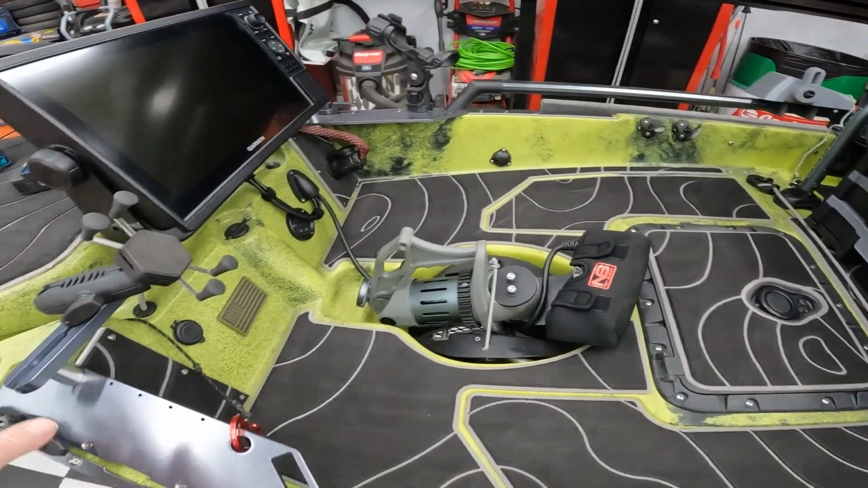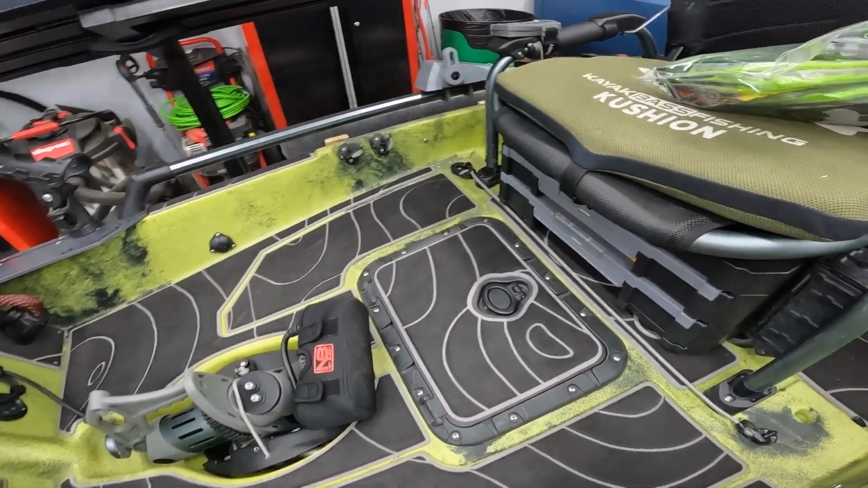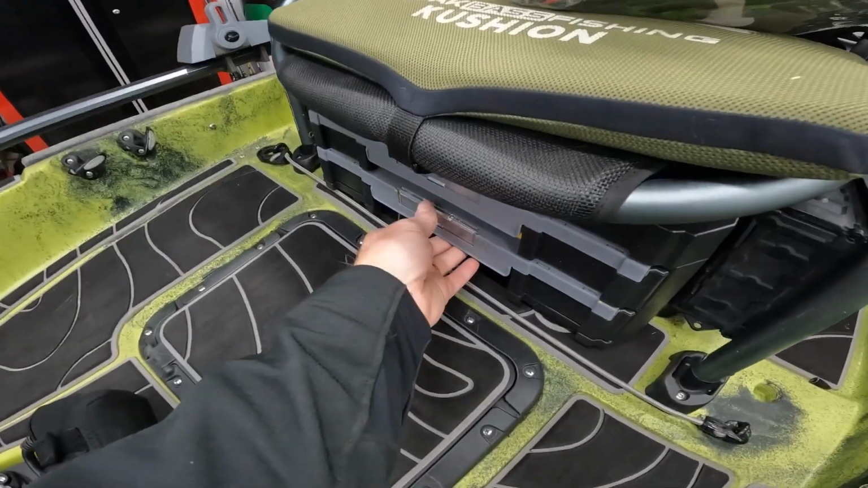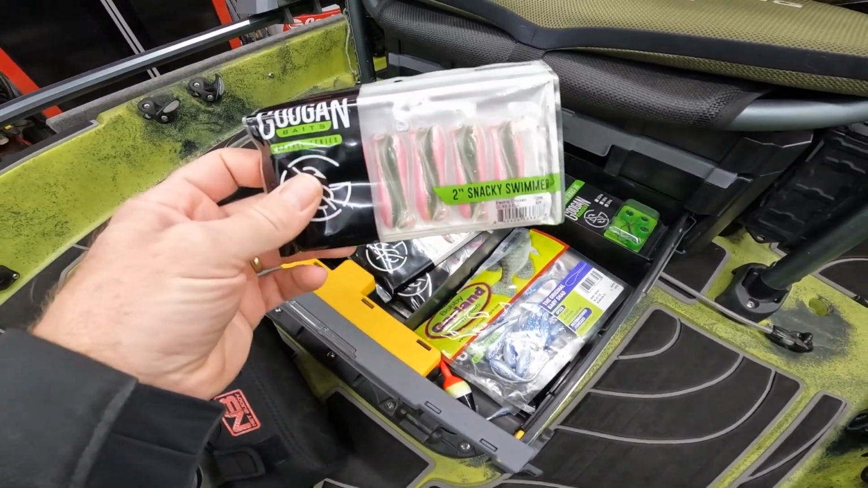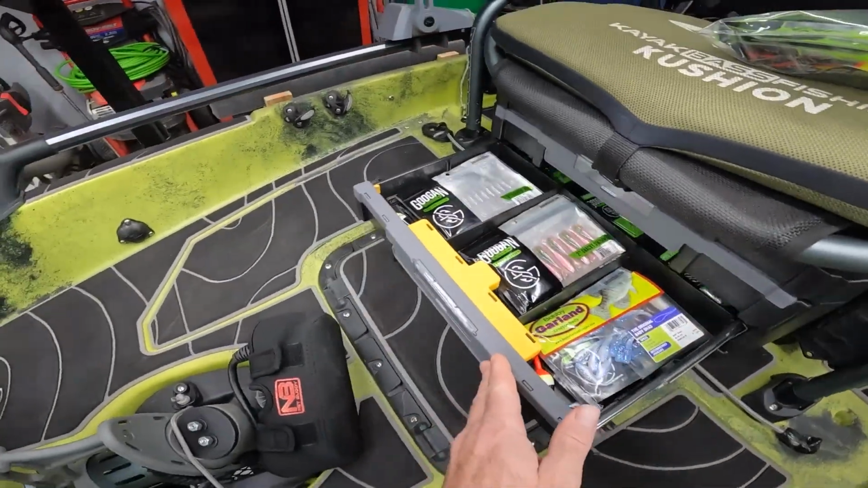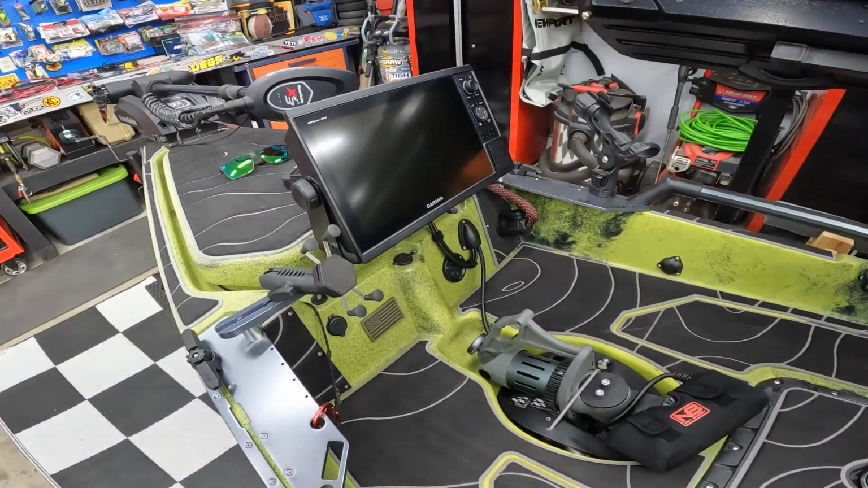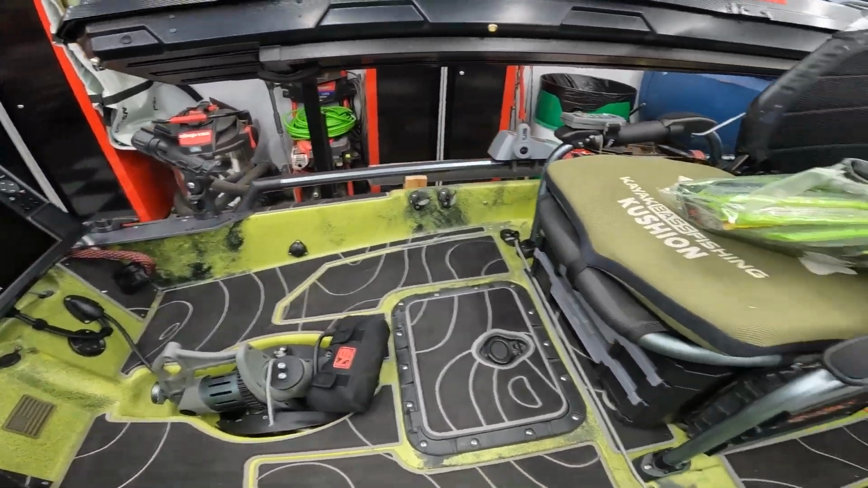Today we're gonna be going after some crappie. Hopefully, I don't know how the fishing is on the water right now. I hadn't been in a couple of weeks, but I did load up this drawer. I got me some of the good stuff. If the crappie are there, we're definitely gonna catch some. And I should be able to record everything with this LiveScope, so I'll be able to actually screen record and put it on the video hopefully today.